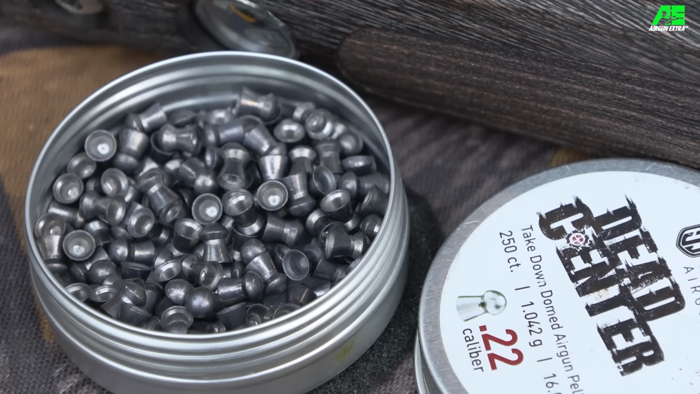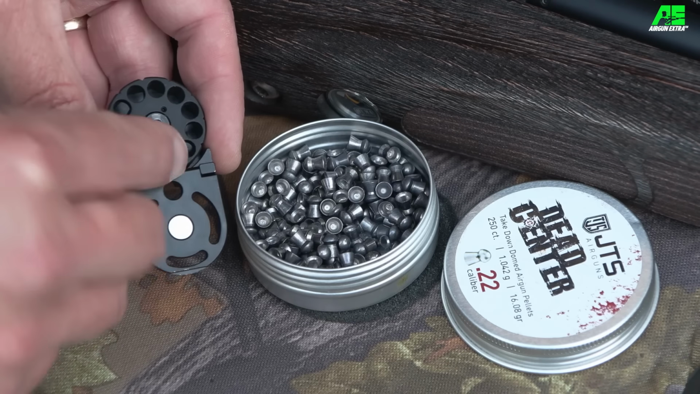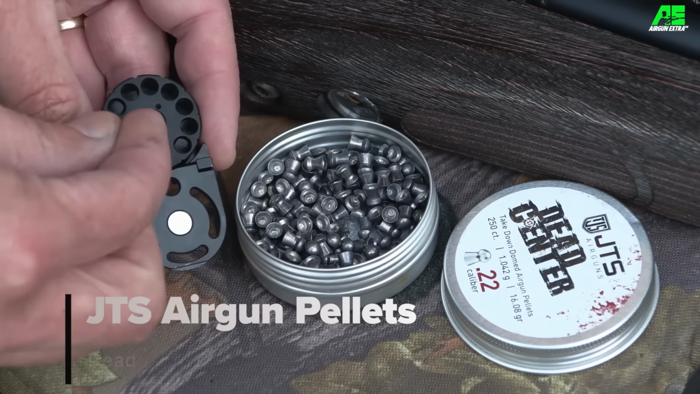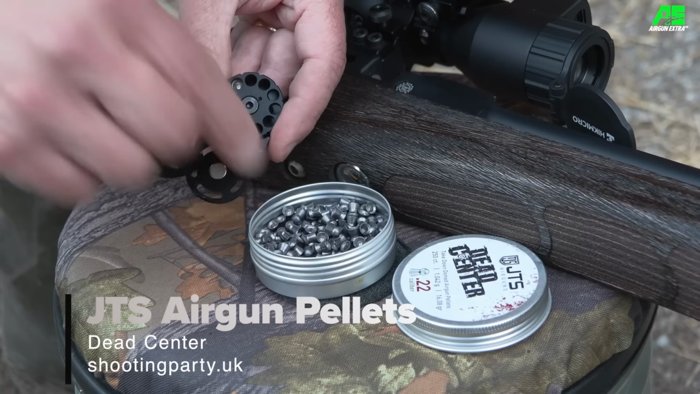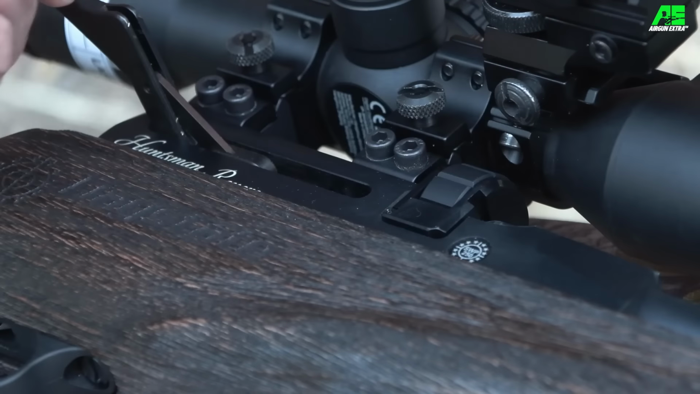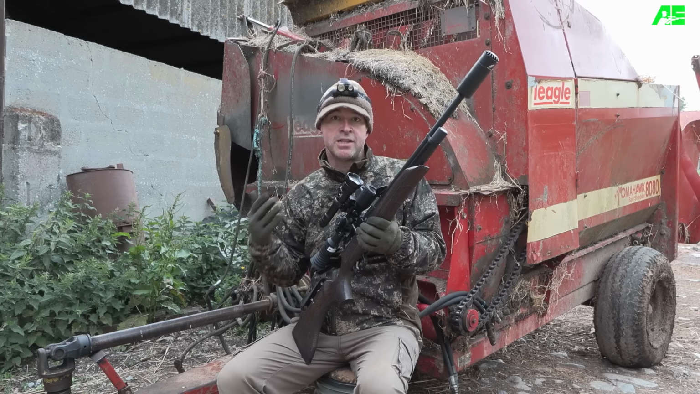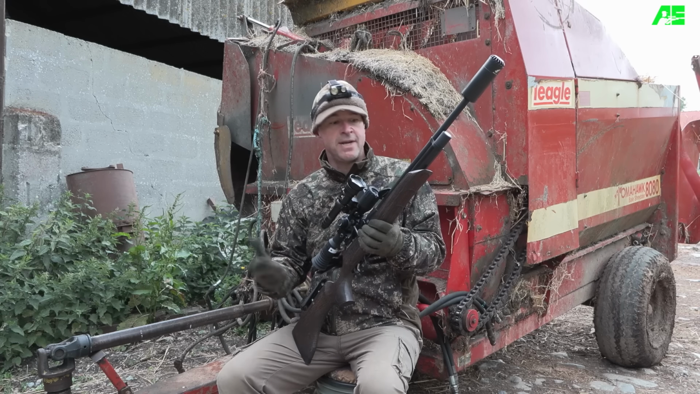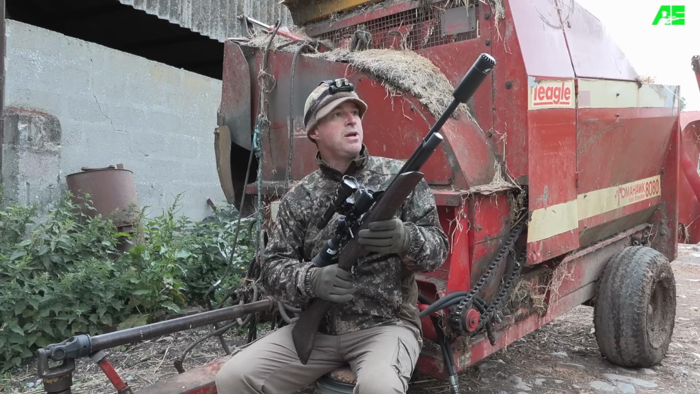I'm running this one at the moment, so this is the .22 model, and I'm running it on JTS Dead Centre pellets, the 16 grain version. Very consistent performance running them through this air gun. It's literally pellet on pellet at 20 meters and still grouping incredibly tight at 30 and even 40 meters. So that's the gun and ammo.